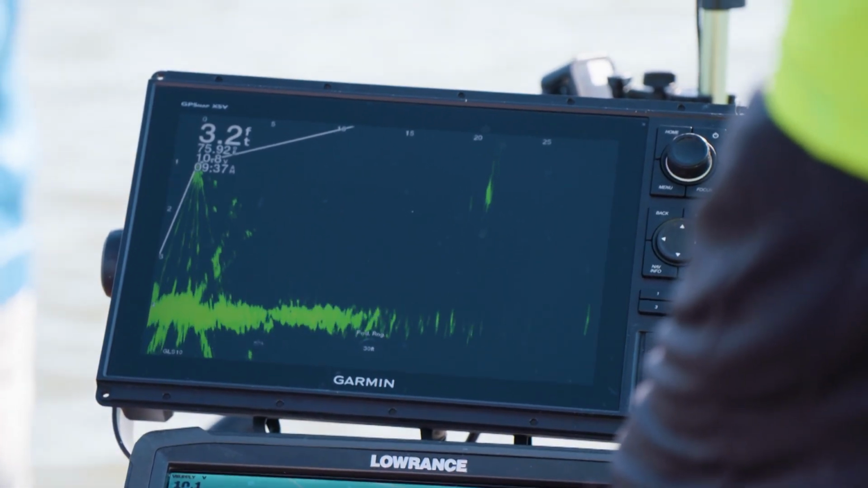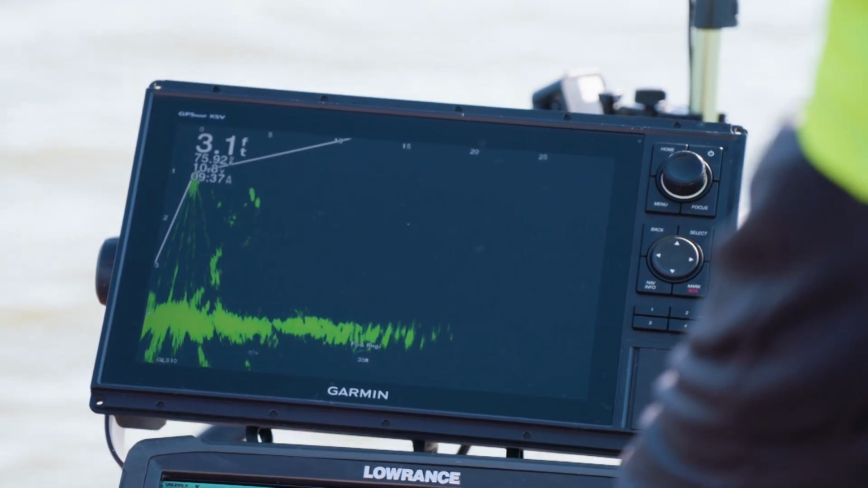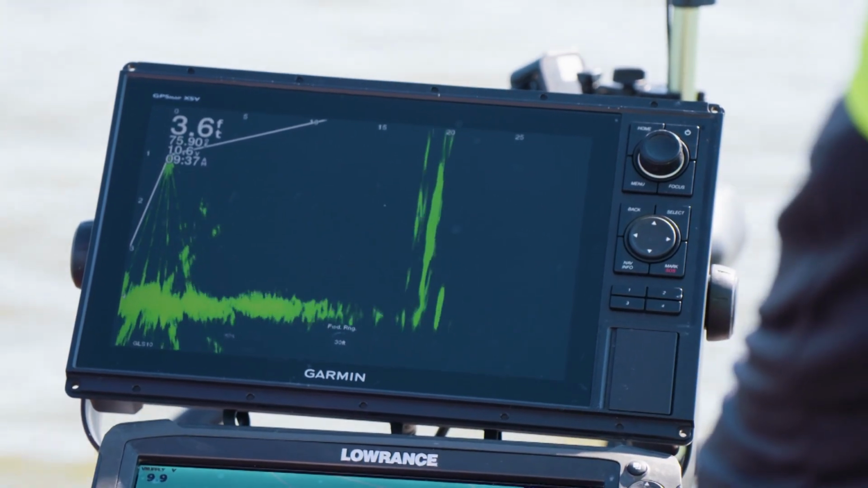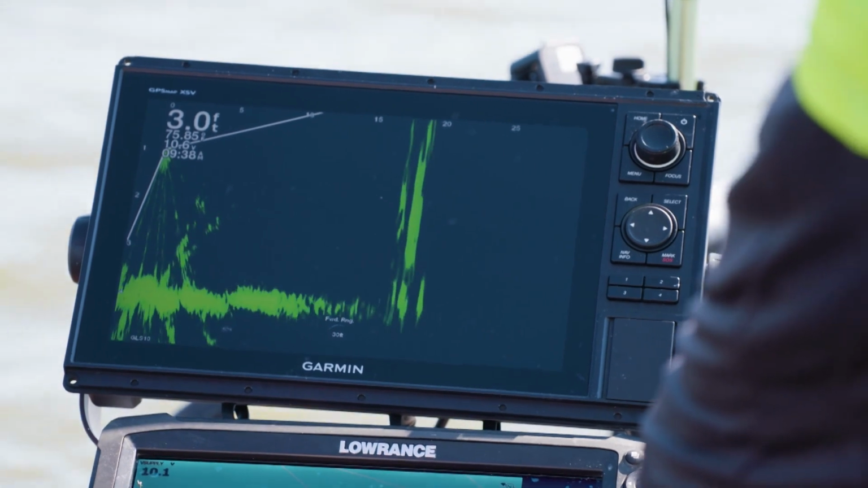I'm gonna ease this up slow because we're shallow and they spook. So much easier in this 3 to 4 foot of water. So that's a fish on the outside. That's a fish on the backside, and I think there's one in the middle.